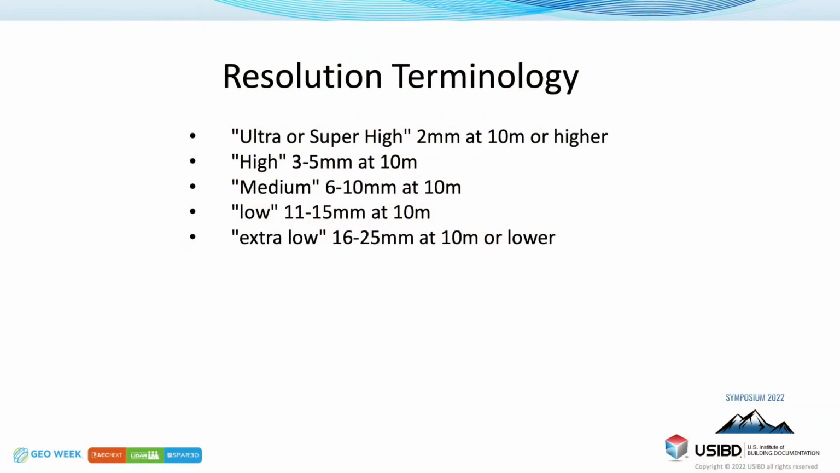We went back and forth a number of times over this, and it all plays in with everything Chris talked about earlier in the session and how we're going to move forward with standardizing this terminology. For our purposes, the way I moved this forward was to say that ultra high, or super high, or HD, or whatever the manufacturers call it, is 2 millimeter spacing at 10 meters or better. High is 3 to 5 millimeters at 10 meters.